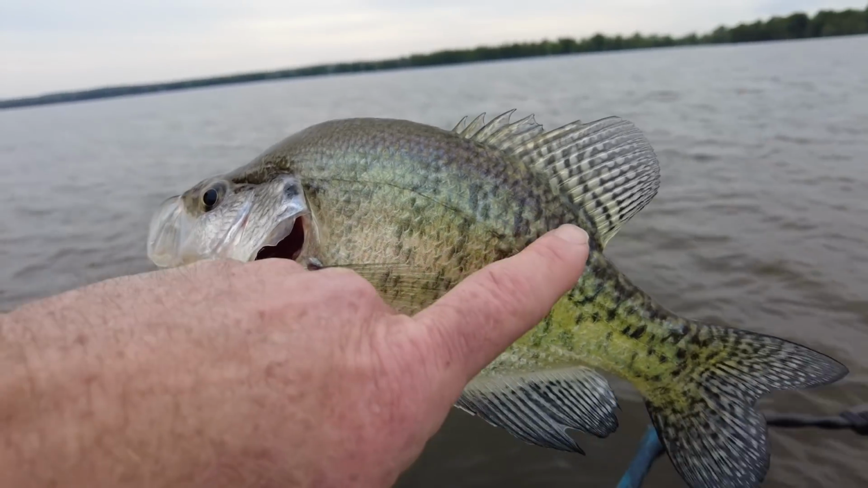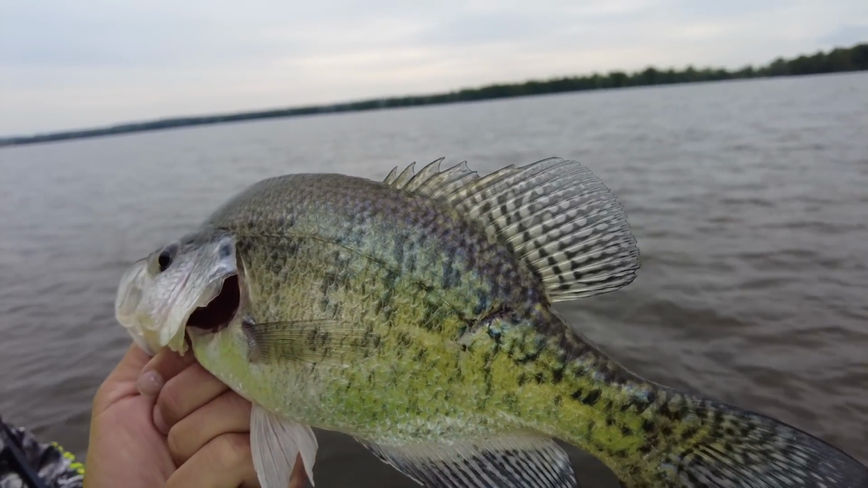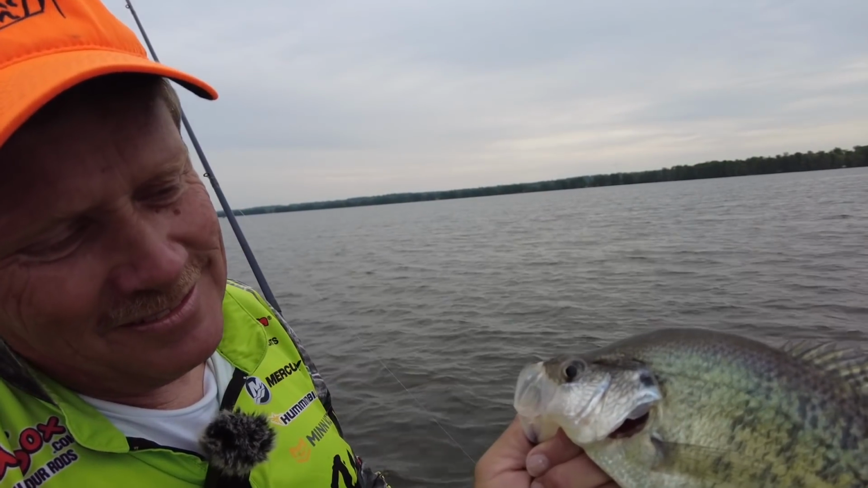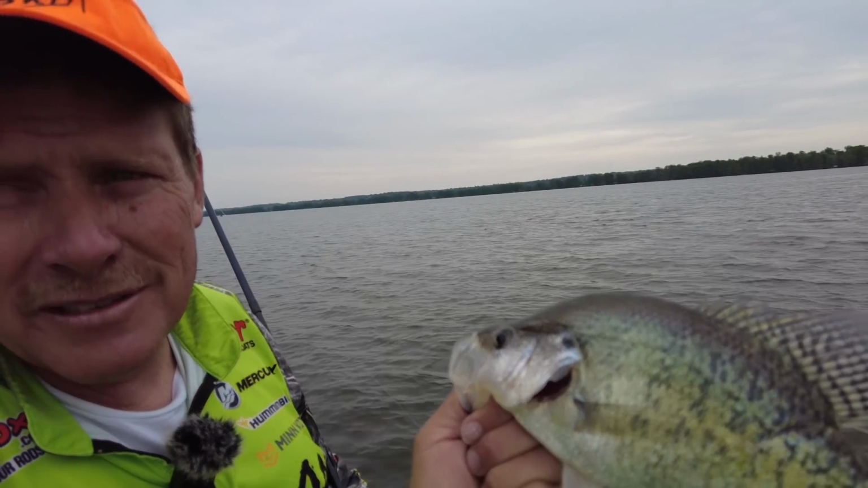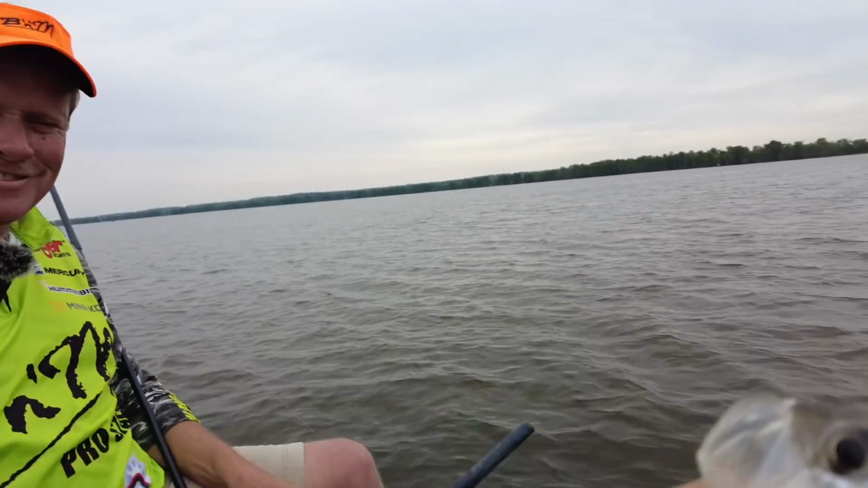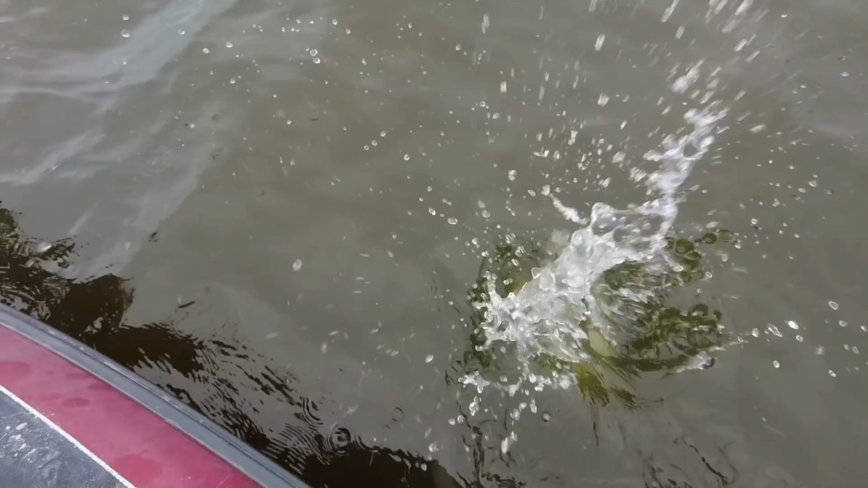Wow. He's got a little scar on her. Yeah. Scar on his back. So. Nicely done, my friend. Man, some hot grease right now. Wouldn't that be good? Yes, sir. Lord have mercy. She got lucky. She got lucky. There she goes.